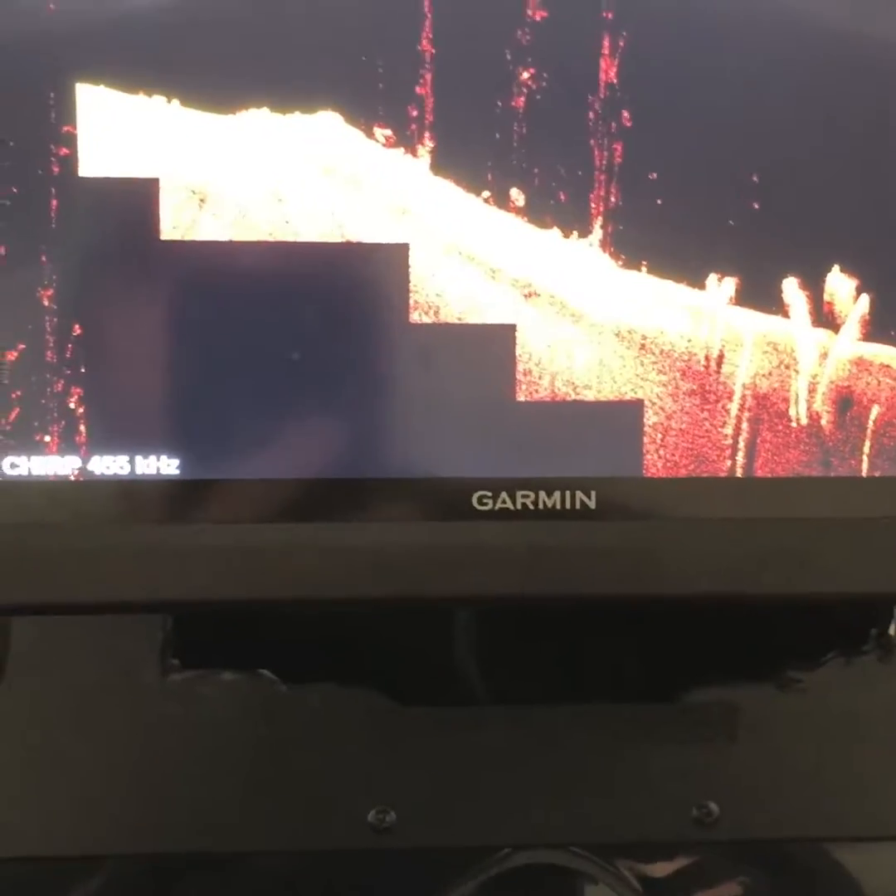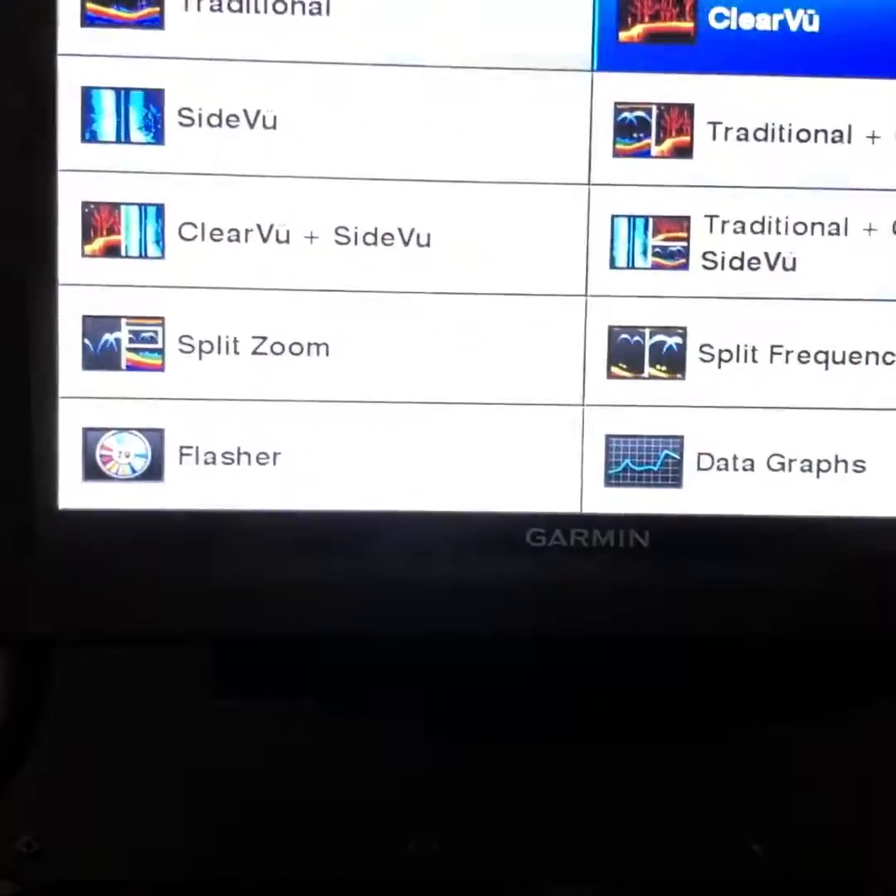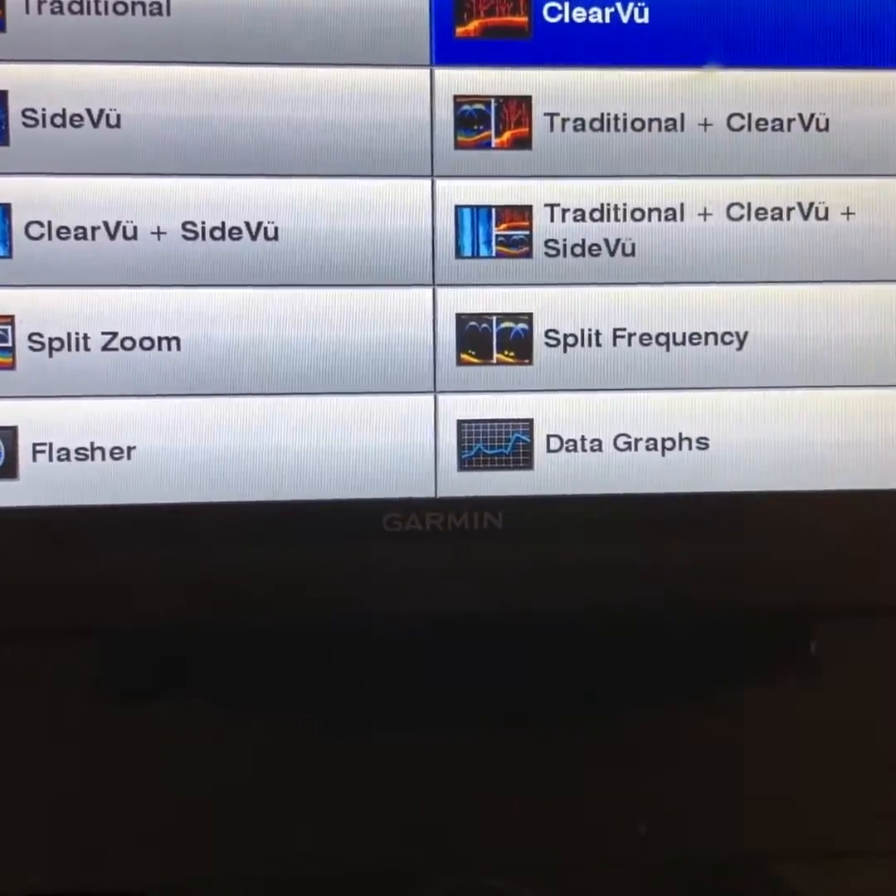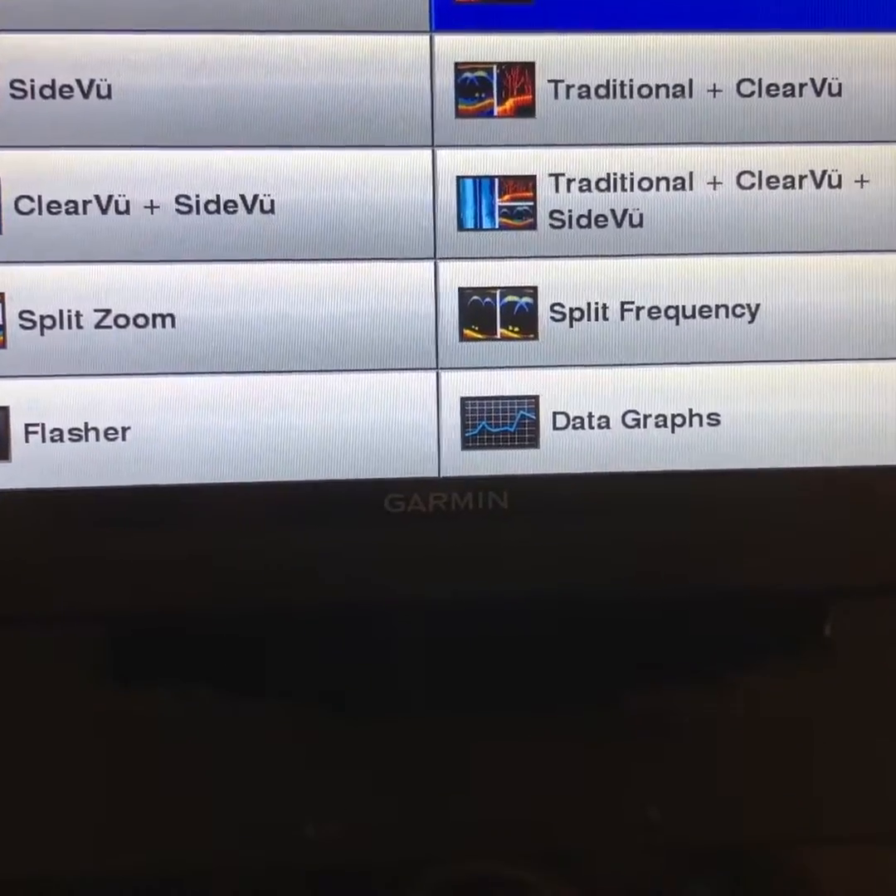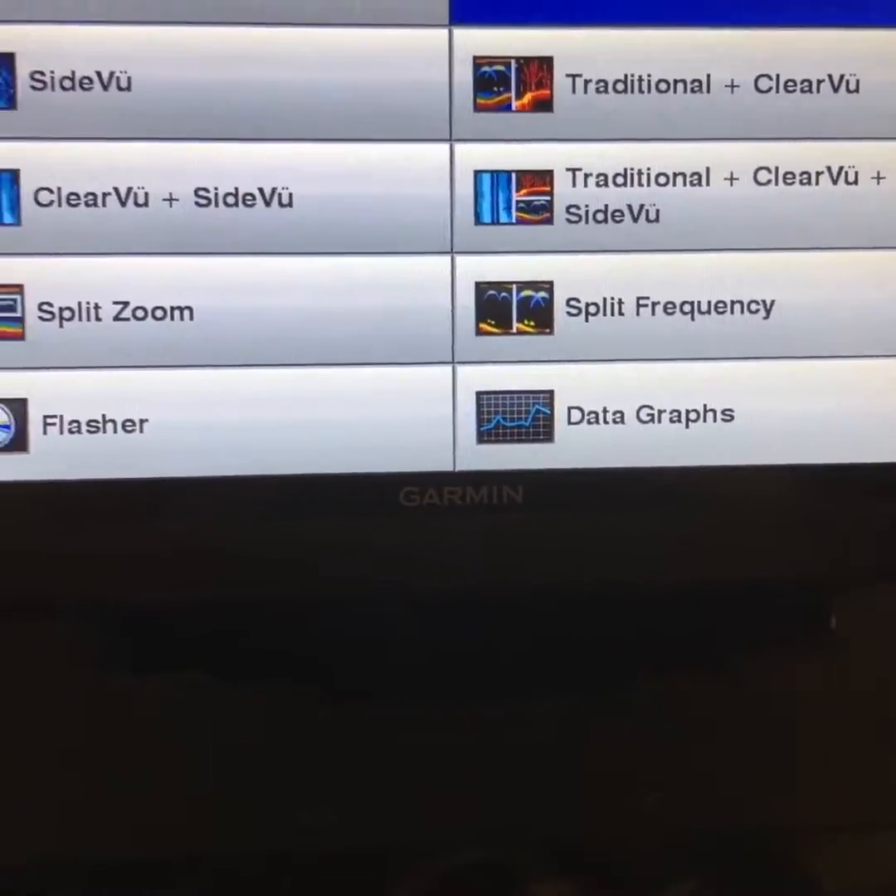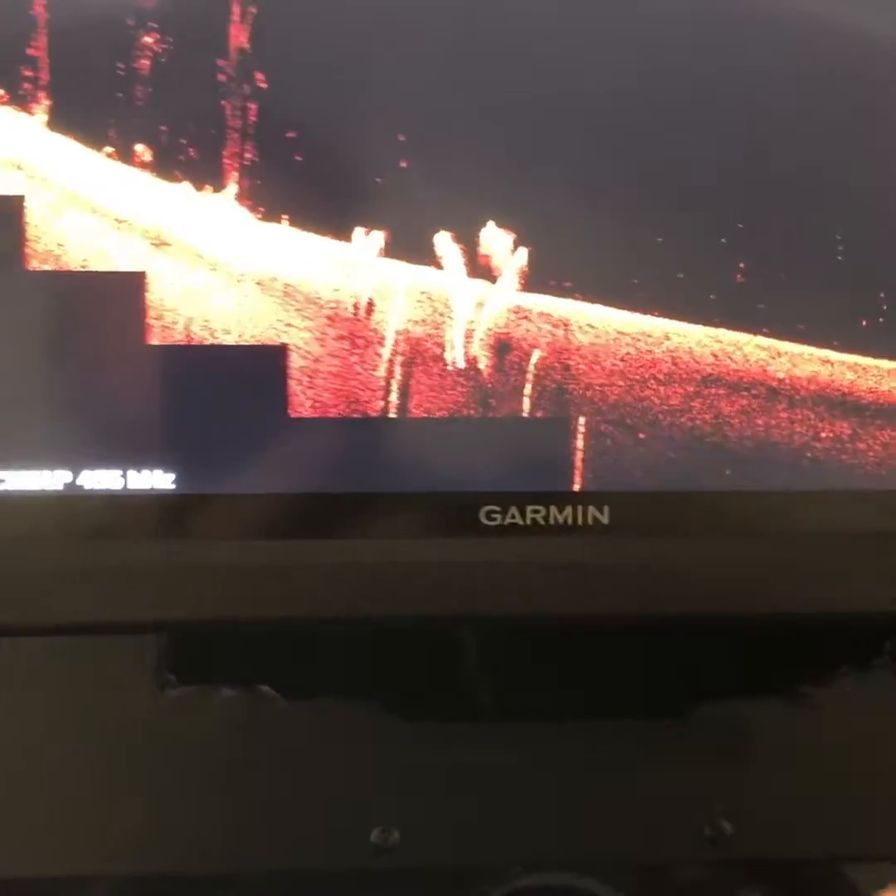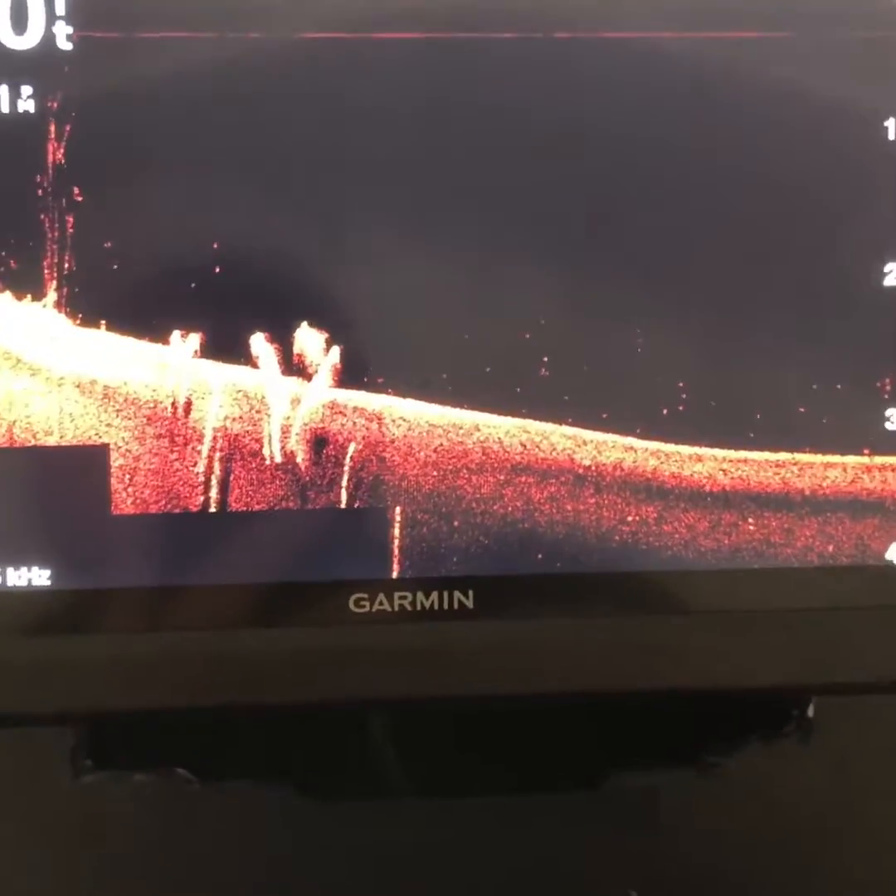Okay, guys, so now I'm going to talk to you about your down view sonar. On Garmin, it actually shows up as ClearVü, but on Lowrance and Humminbird units, they call it down view. So when I hit my down view sonar, this is the typical color it's going to show up on all of them. It is amber.